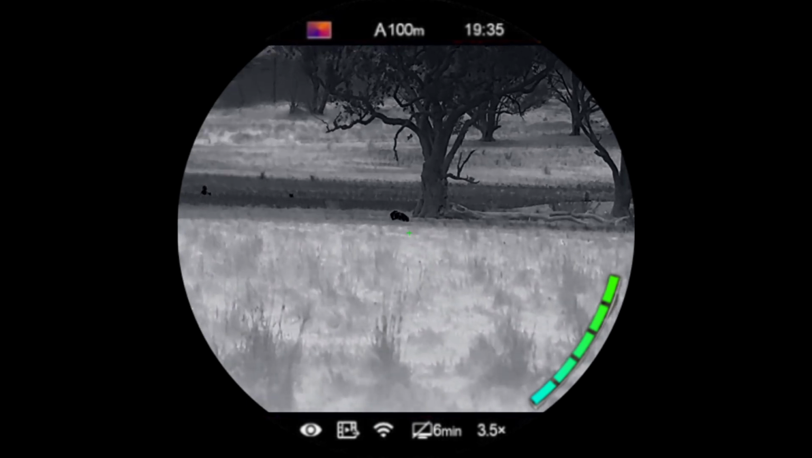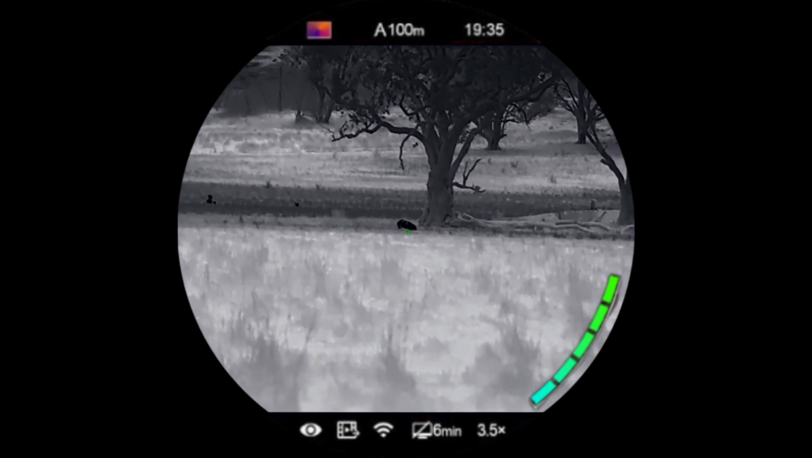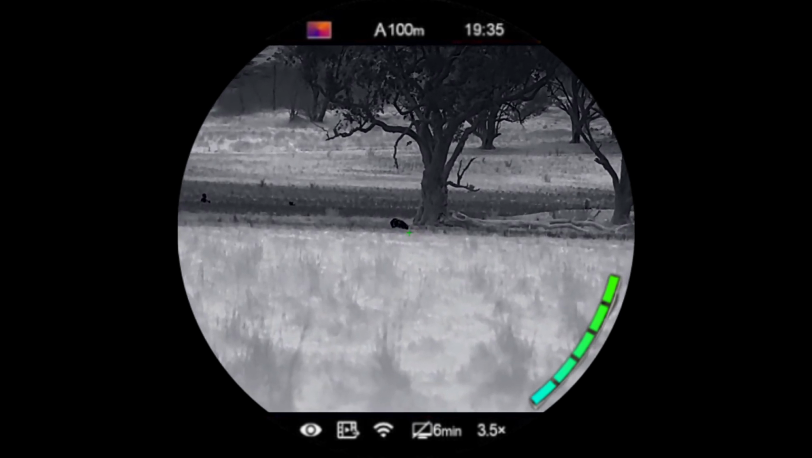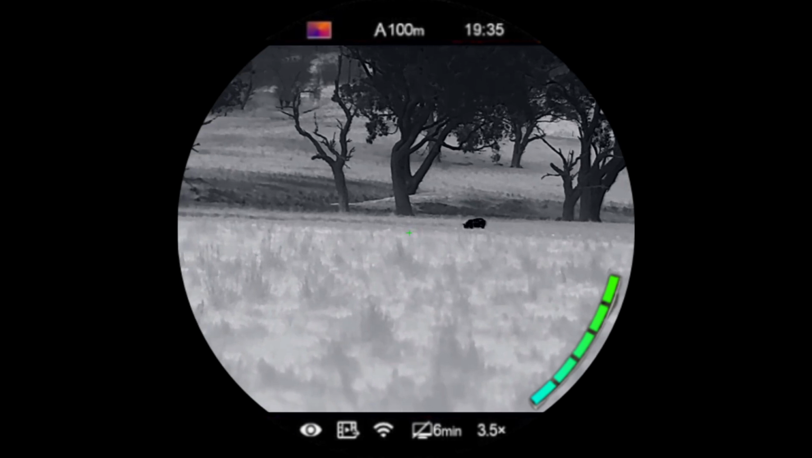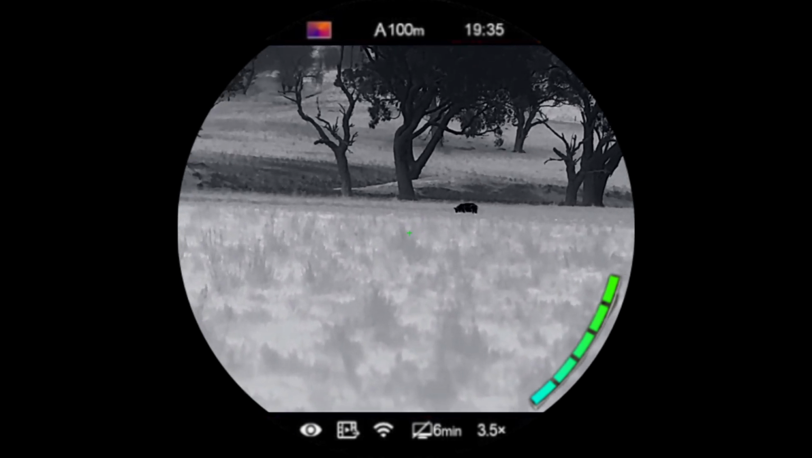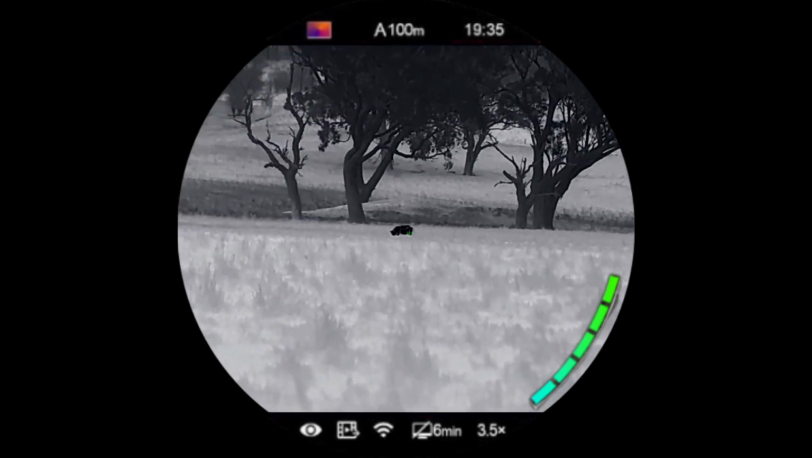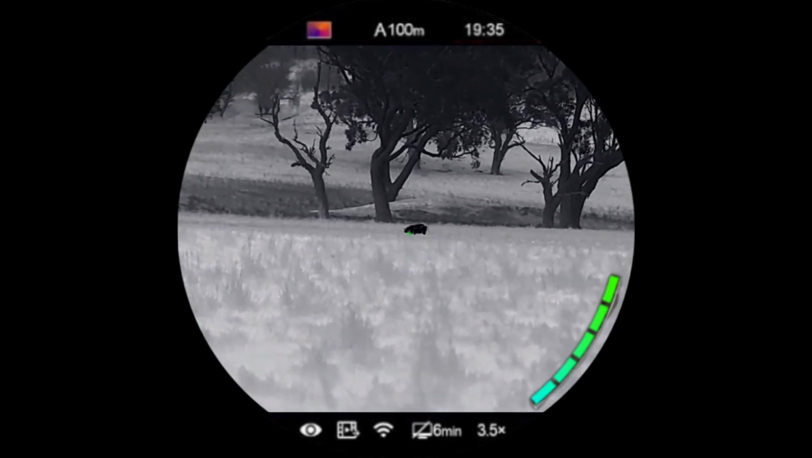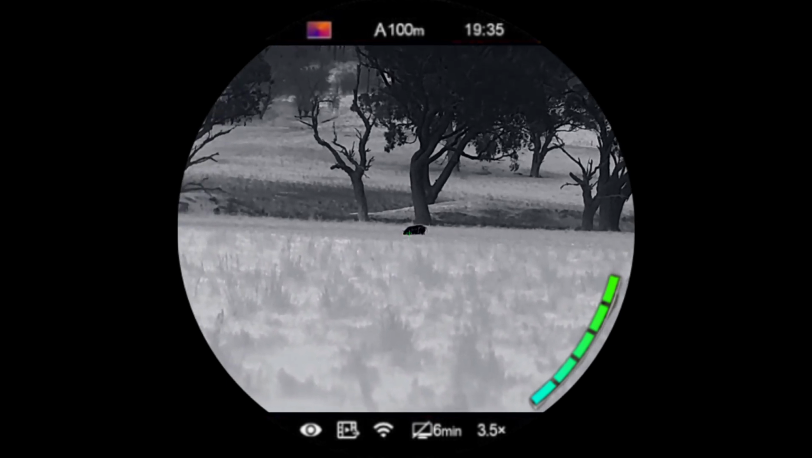Sorry if it's gone blurry, I'm just trying to focus it a bit nicer. Okay, gotta be about 100 metres away. Alright, safety off. Change my mind, we go for the one on the right. Wait for it to pull up for a second.